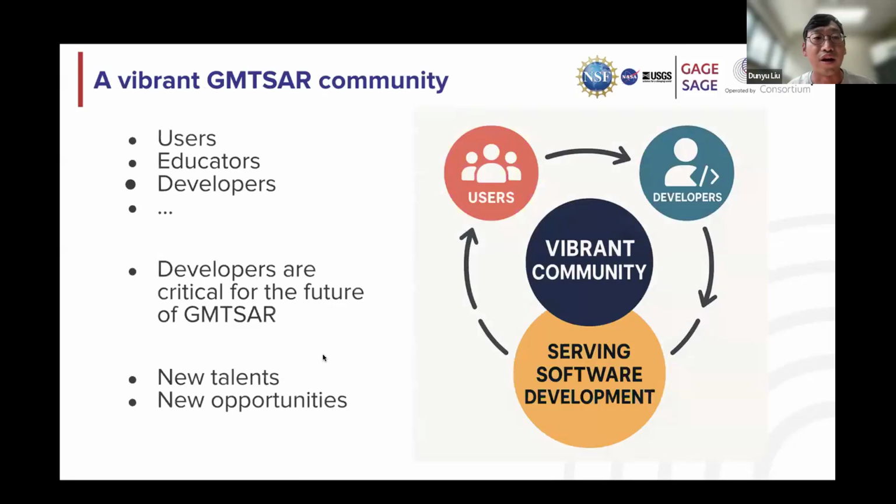Okay. So I think a really vibrant GMTSAR community, or any software community, really depends on the users, educators, and developers. And the developers are critical for the future of GMTSAR. And so I think with the Python framework and on the infrastructure side of the GMTSAR, there's definitely new opportunities for young talent.